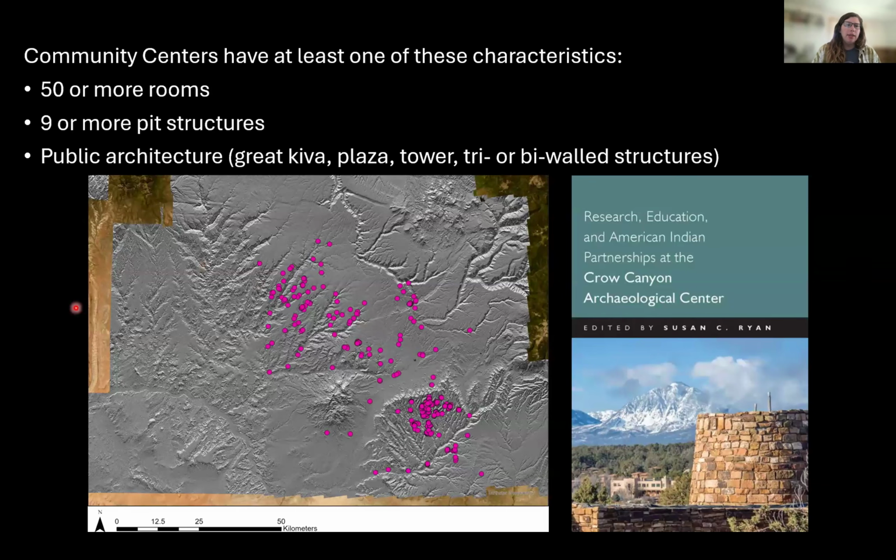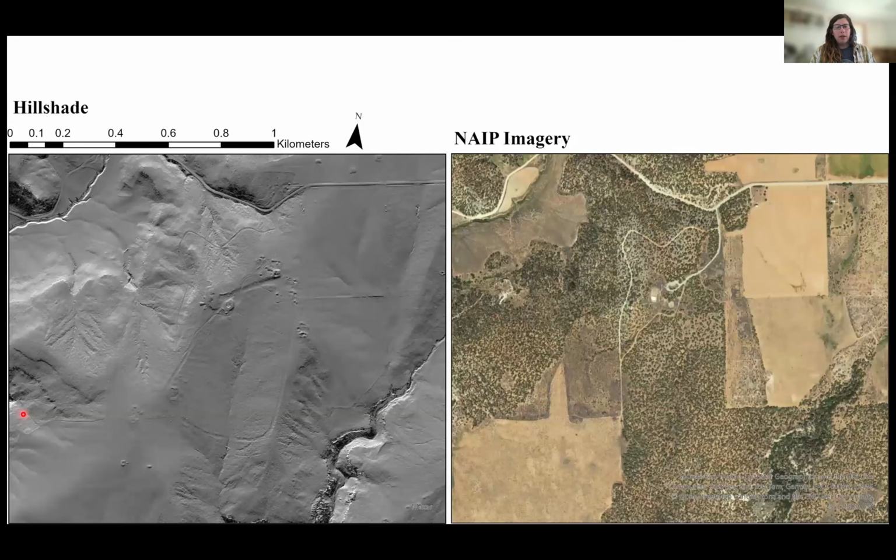The map to the left shows a good portion of the already identified community centers that various archaeologists have contributed a lot of time and energy to documenting and mapping. But as we're looking at the LiDAR, we're starting to identify additional features on the landscape that in some cases were documented prior to the LiDAR, and in other cases are new to archaeologists. They weren't recorded during survey or excavation.